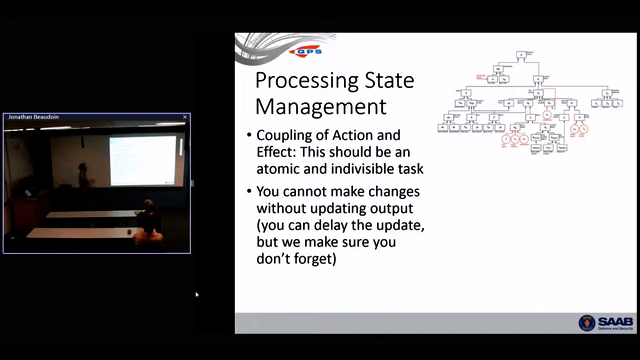What we're trying to get to is a spot where when you commit an action, there's an effect that will eventually happen. All of that stuff needs to be in a box, and you can't break it apart. This should be an atomic and indivisible task. If I do something, the action must follow. You can delay it. Maybe you want to trigger 14 hours of reprocessing just as you're getting up to go home for the weekend. You can delay it, but we make sure that you don't forget.